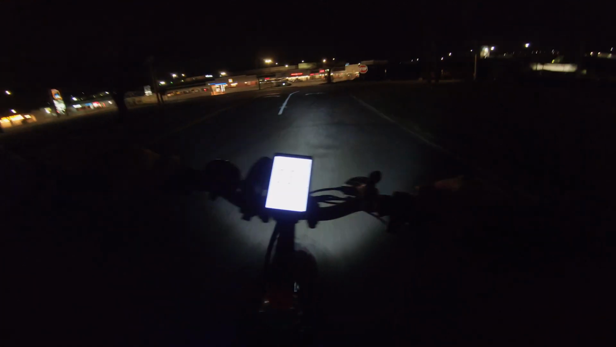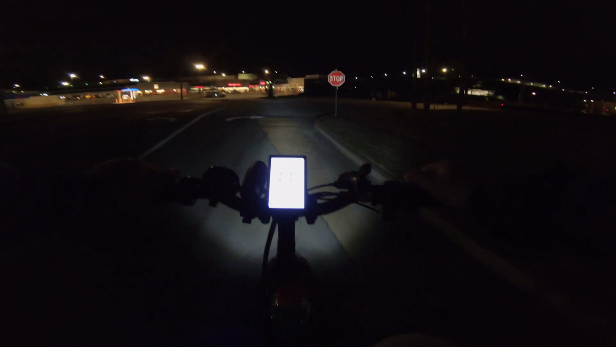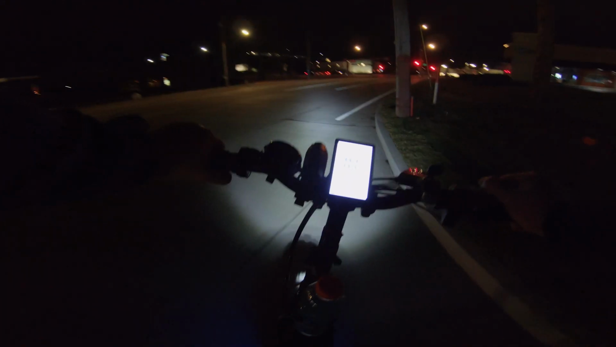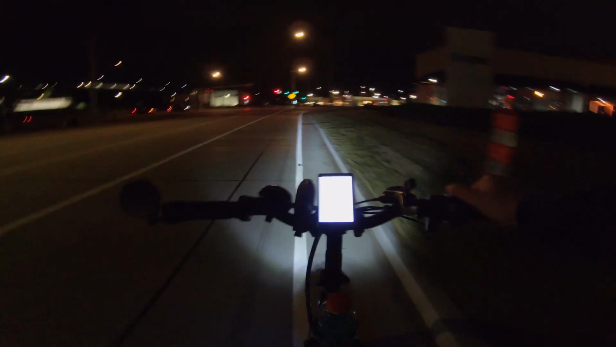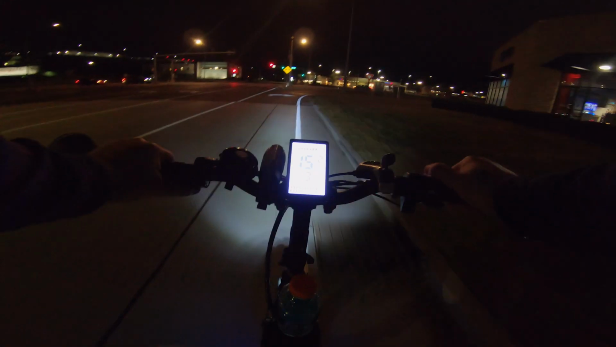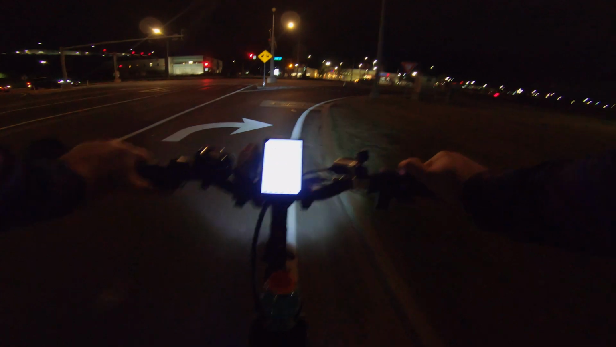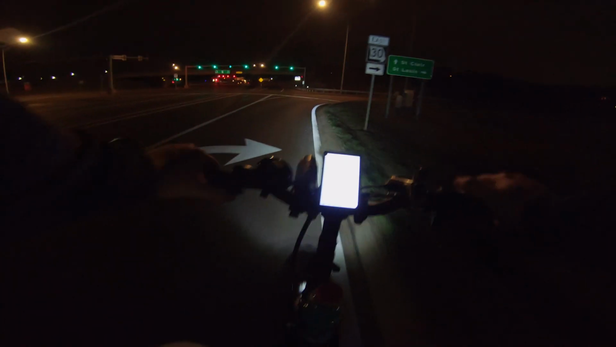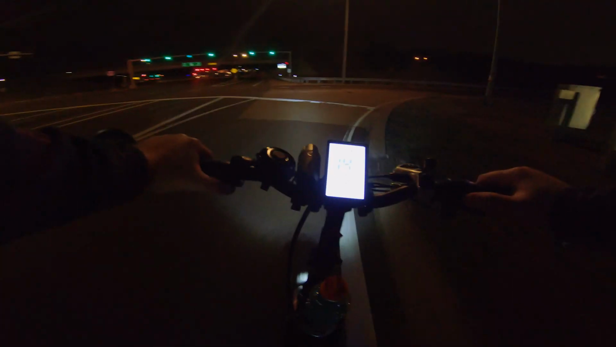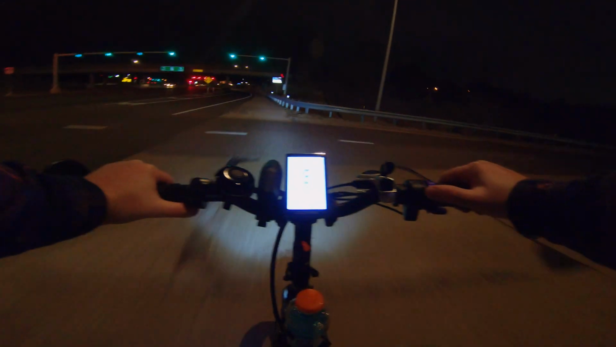I'm sure there's a place off here somewhere that I can stop. I have a whole mile to figure it out, so I'll just have to keep an eye on it, as well as keep an eye on the damn road. Well, that was fairly easy.